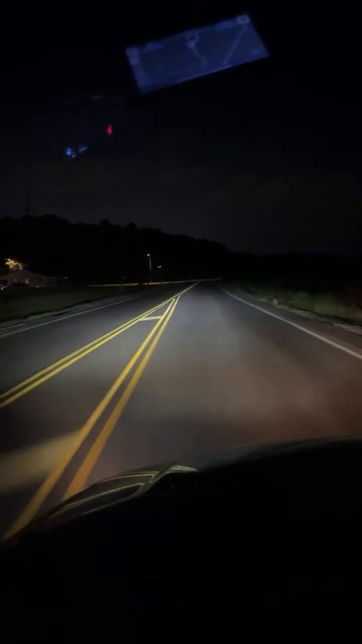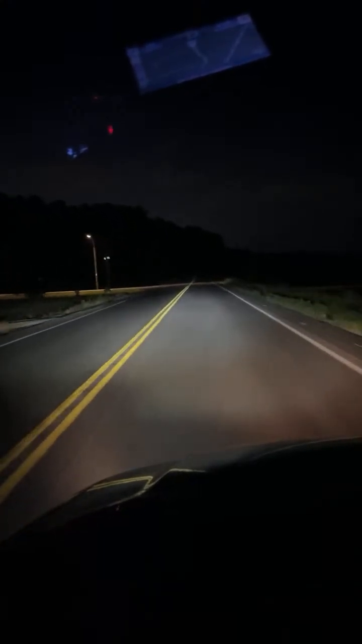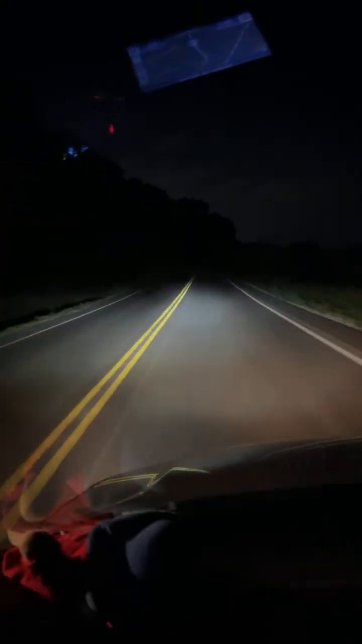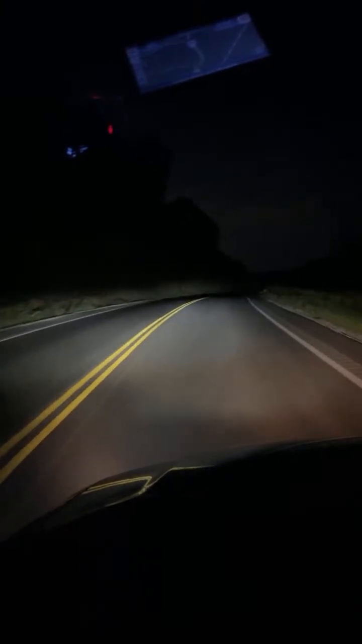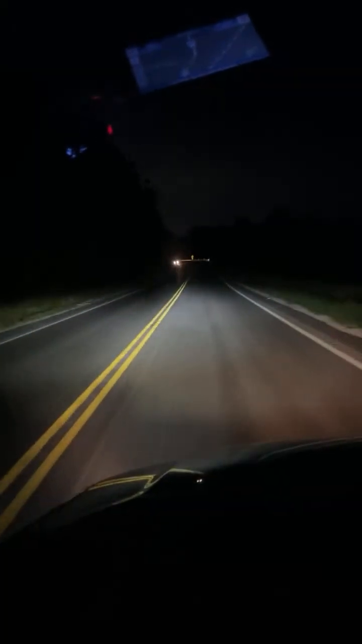Need another bulb for the passenger's headlight. The one that's in there is too weak. One of the chips has gone on it. My wife doesn't know how to operate it.